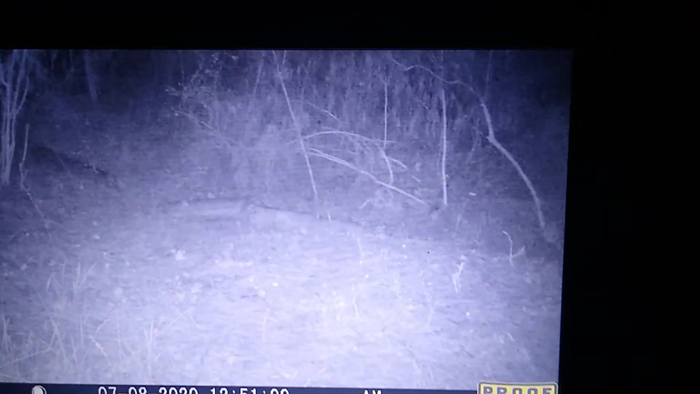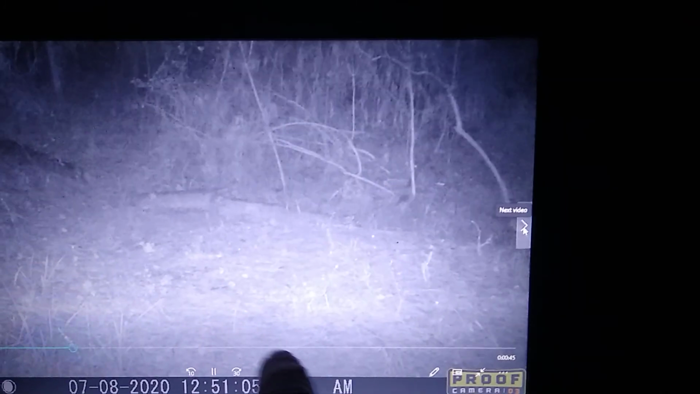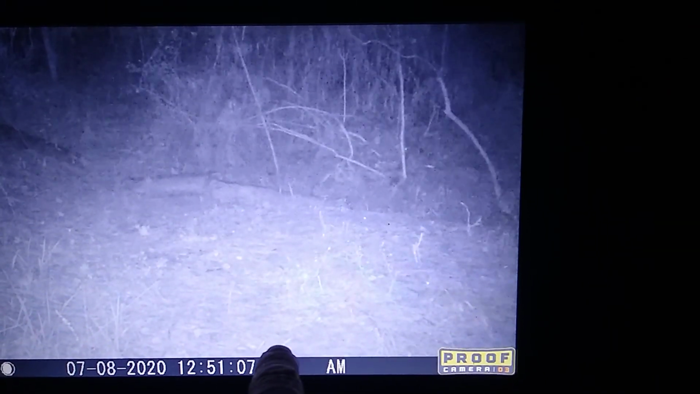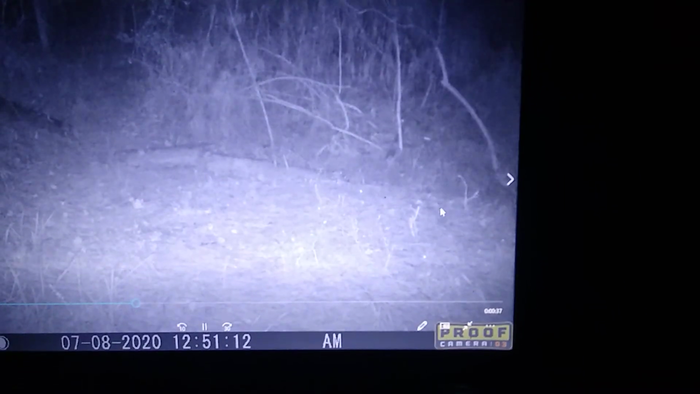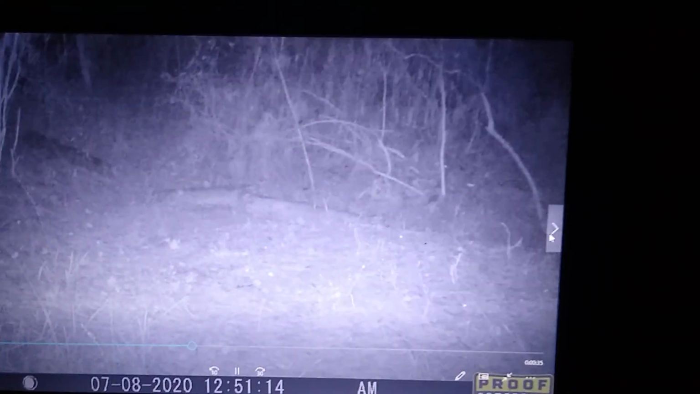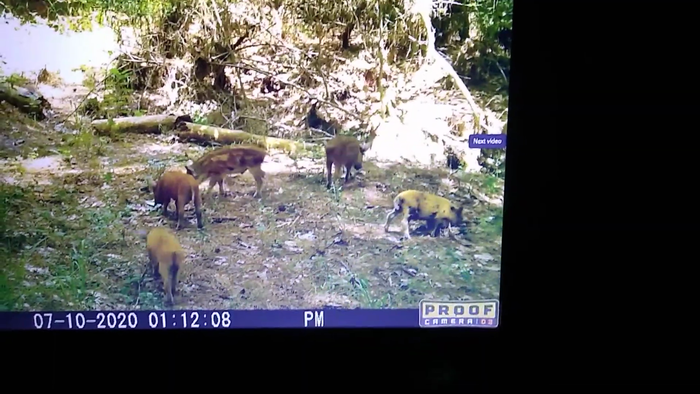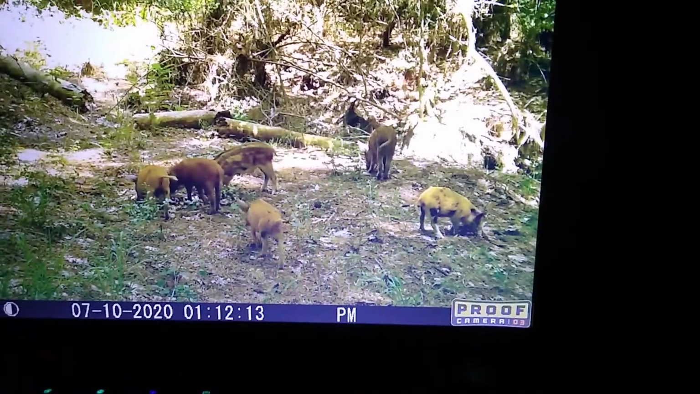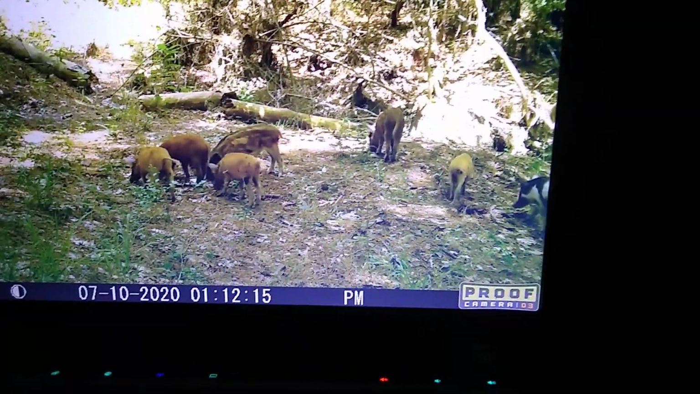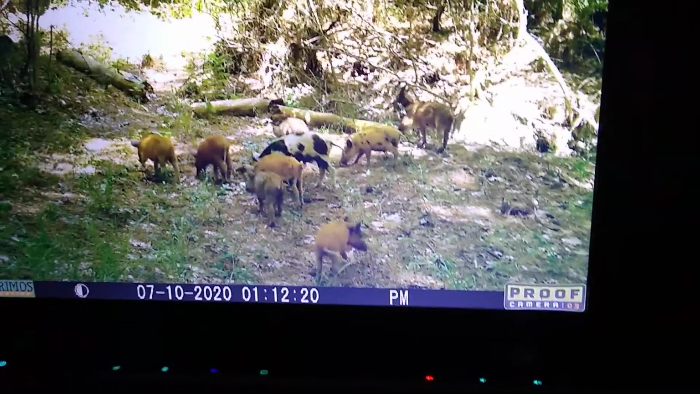Something triggered the camera, but it didn't. Deer and whatnot, they can walk right next to this tree and their ears will trigger the camera and you miss it. Oh, look at that ridiculousness. There ain't no such thing as the three little piglets in these woods. Them son of a guns just multiply.